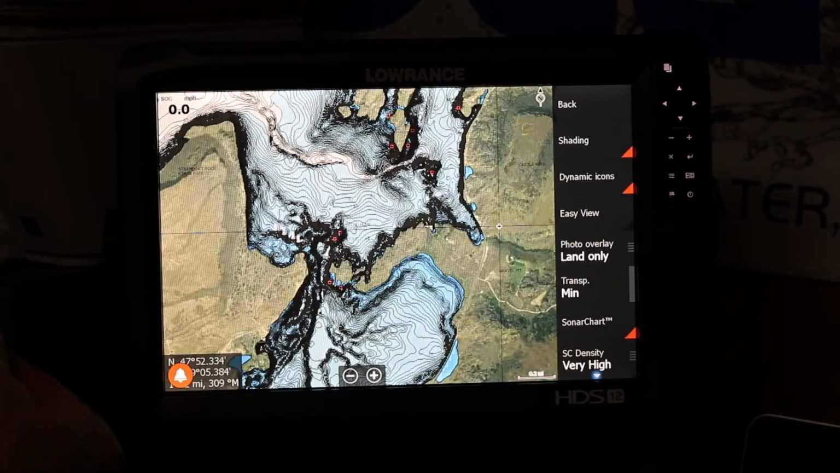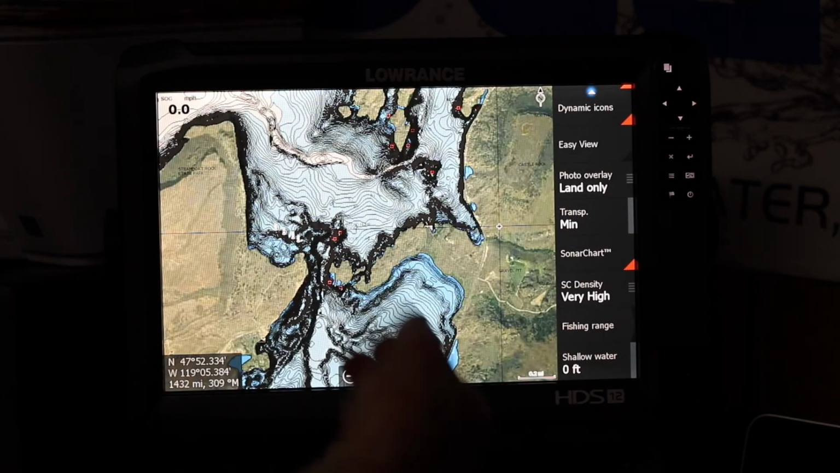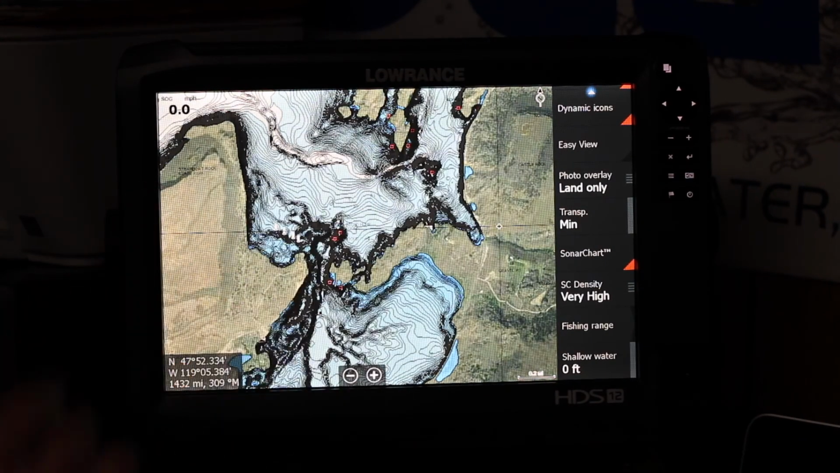I just make sure that you have sonar chart on, that the density is high, and that's what I do before I go. Then I will adjust things like the depth range, the fishing range, the shallow water, based on the situation. But when I first set up a graph, again, you're going to change those sonar settings, and you're going to change the Navionics settings as well.